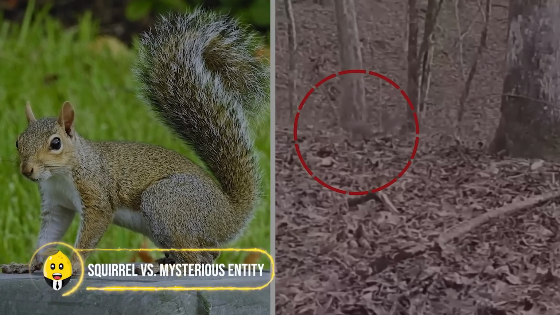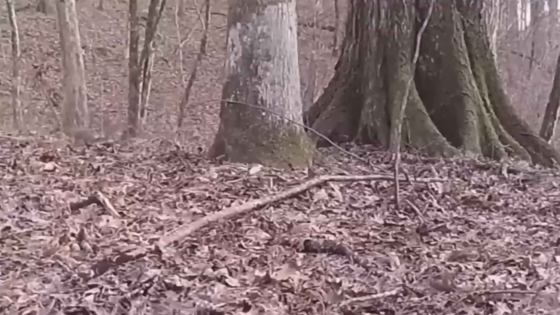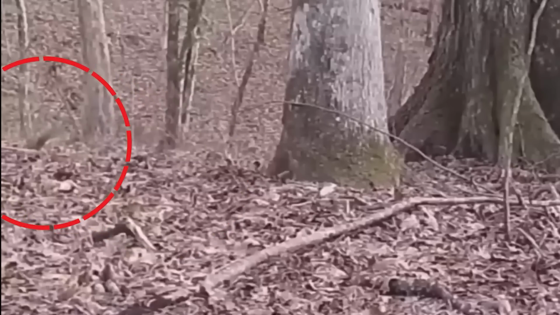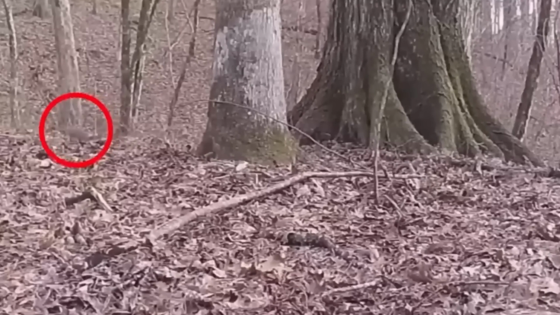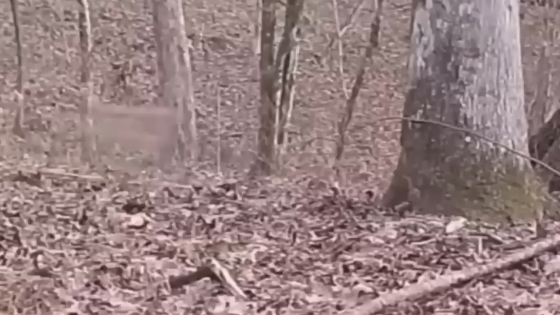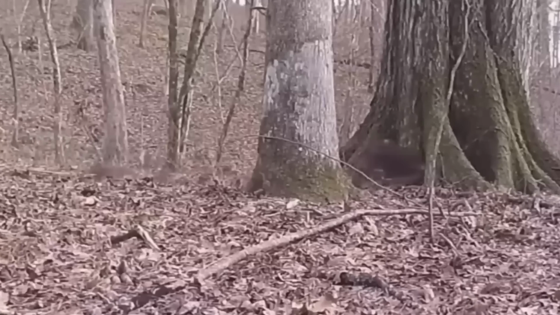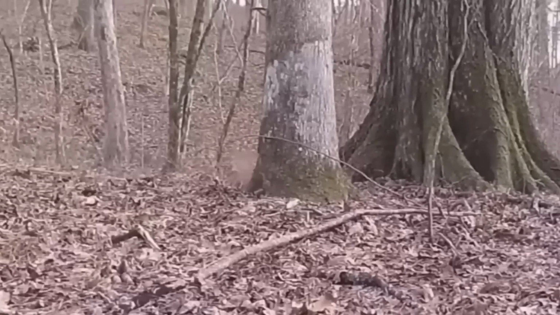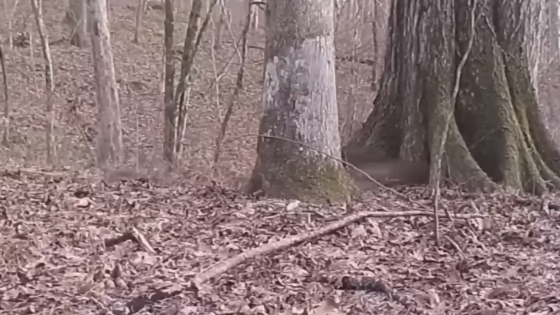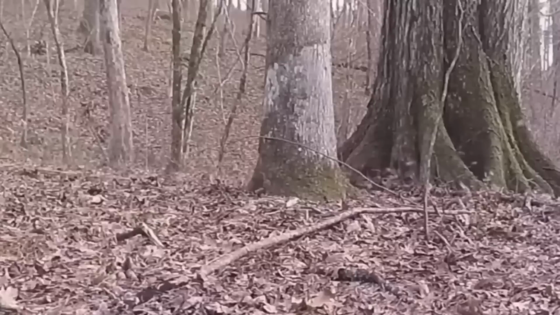Squirrel versus mysterious entity. This trail camera captured something incredible in the woods, a squirrel's exceptional survival instincts. As this squirrel hopped down the tree in search of food, it was looking around the leaves when a strange creature came flying and charged towards the oblivious squirrel in an extraordinarily fast motion. But the squirrel's reflexes were quicker than the predator may have thought, as it dodged the attack at lightning-fast speed, making the creature crash into the tree brutally. The squirrel turned out to be really feisty, but what was that creature actually? A bird? Maybe a hawk?